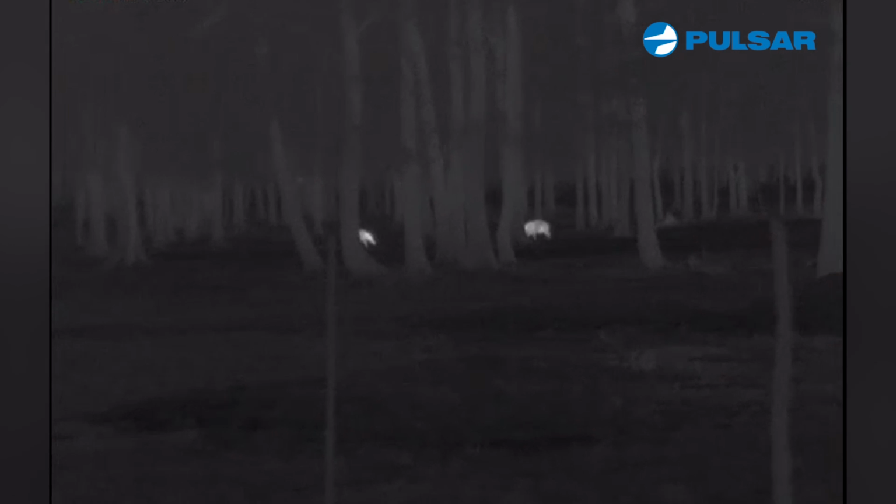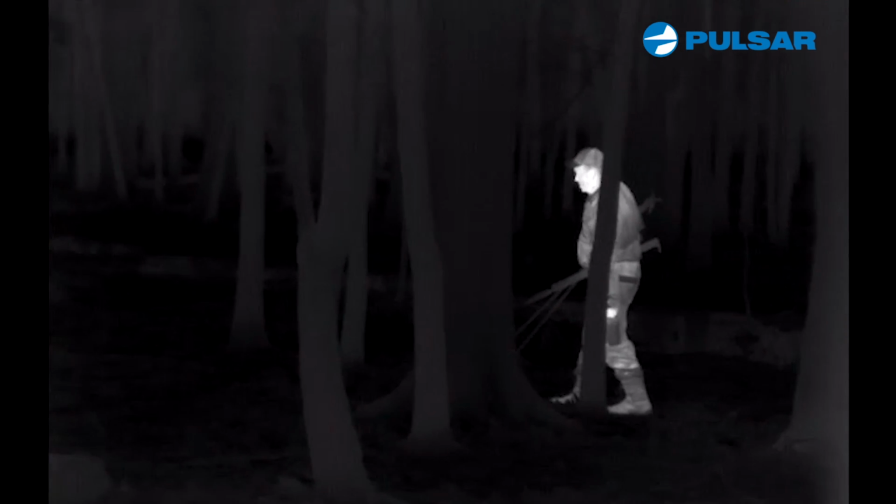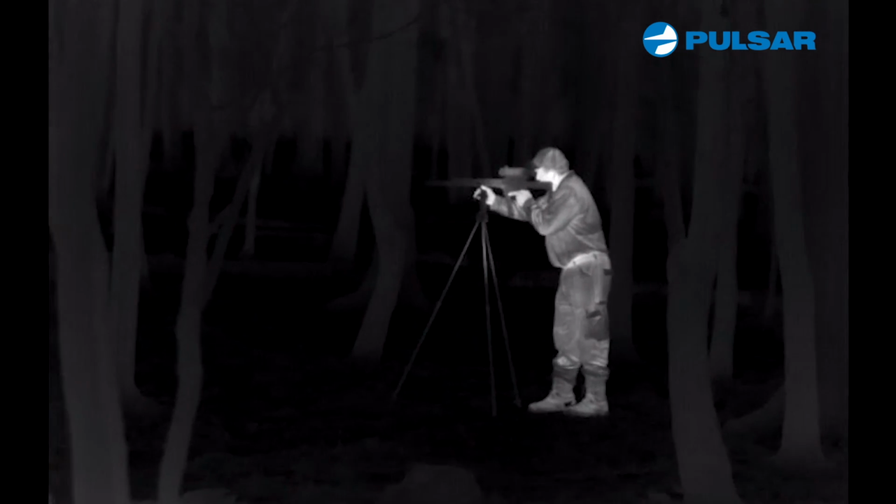There's some pigs right there. There's two of them moving through the woods right there. Let's go ahead and get set up. The back one I can tell is a boar for sure.